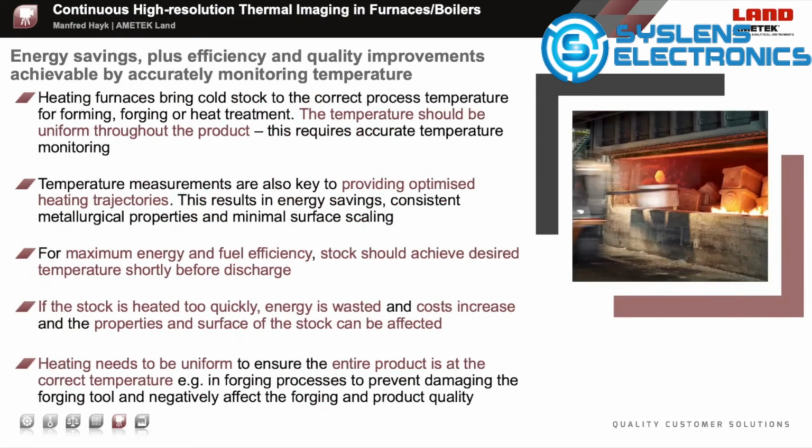Another example: heating furnaces bring cold stock to the correct process temperature for forming, forging, or heat treatment. The temperature should be uniform throughout the product. This requires accurate temperature monitoring too. Temperature measurements are also key to providing optimized heating processes. For maximum energy and fuel efficiency, stock should achieve the desired temperature shortly before discharge.